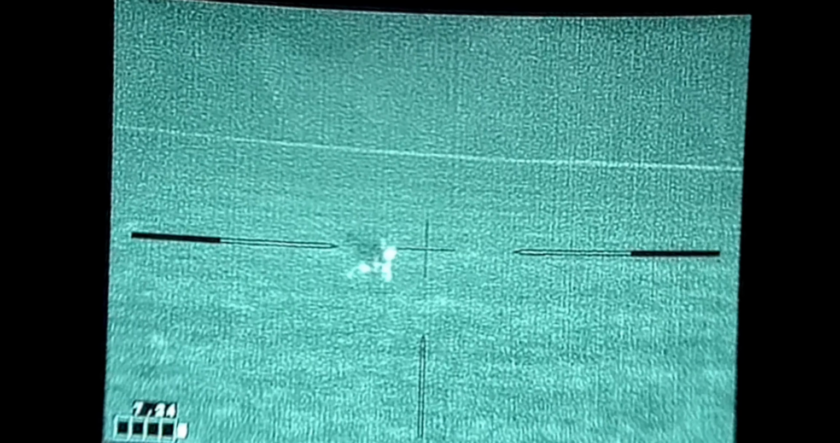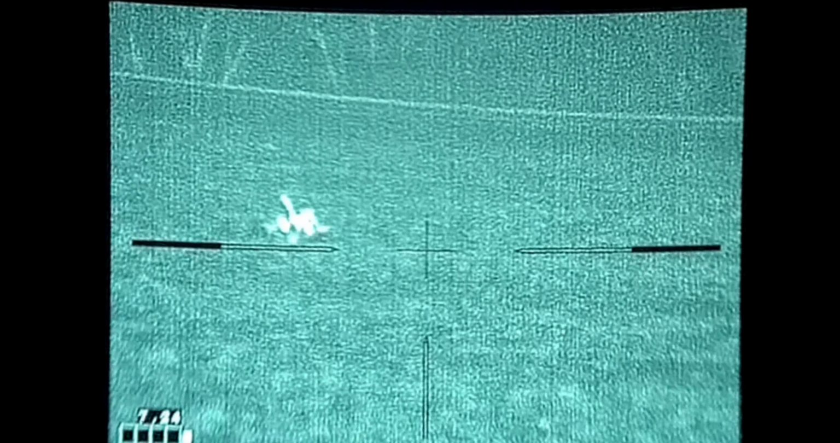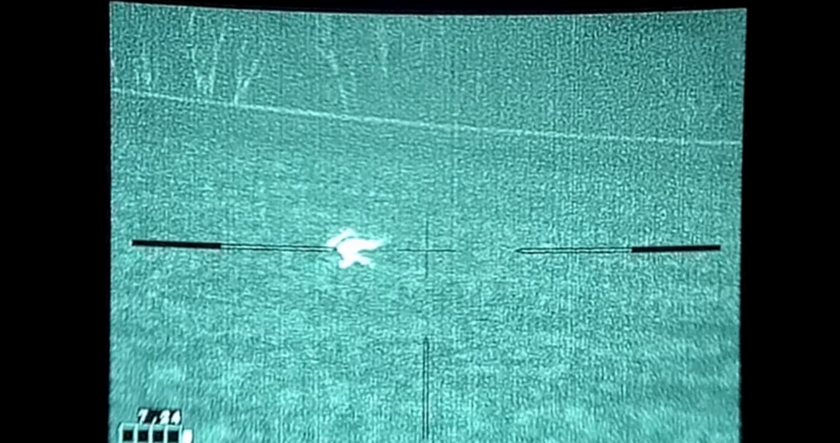But because now I'm whizzing bullets out in front of him, beyond him, he turns and comes back. And because he's not coming at us at such a lateral angle, that's why I just put the crosshairs right on him and turned that running coyote into a bowling ball. And so we got him down.